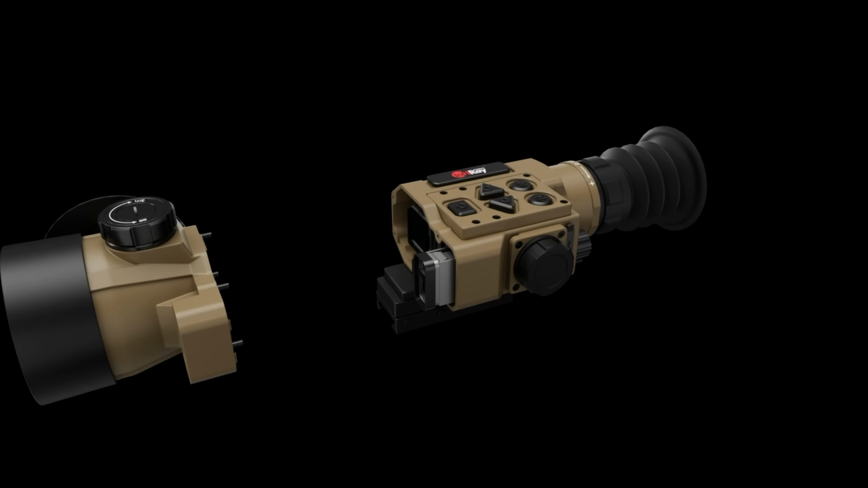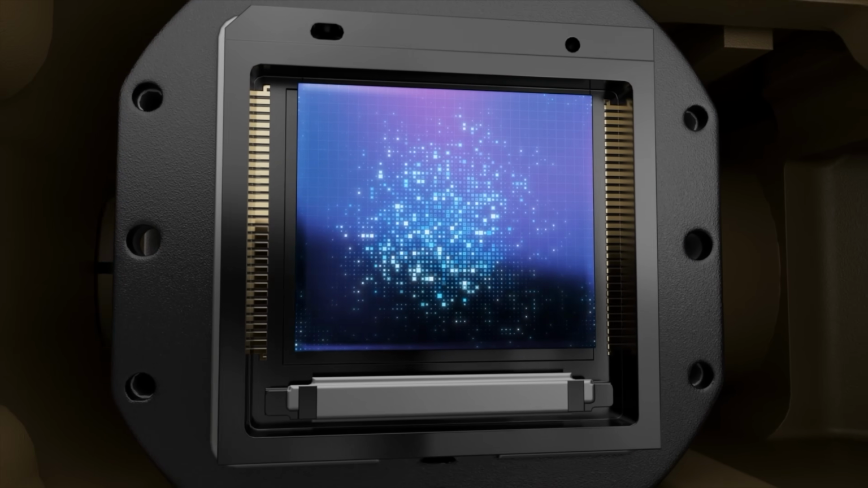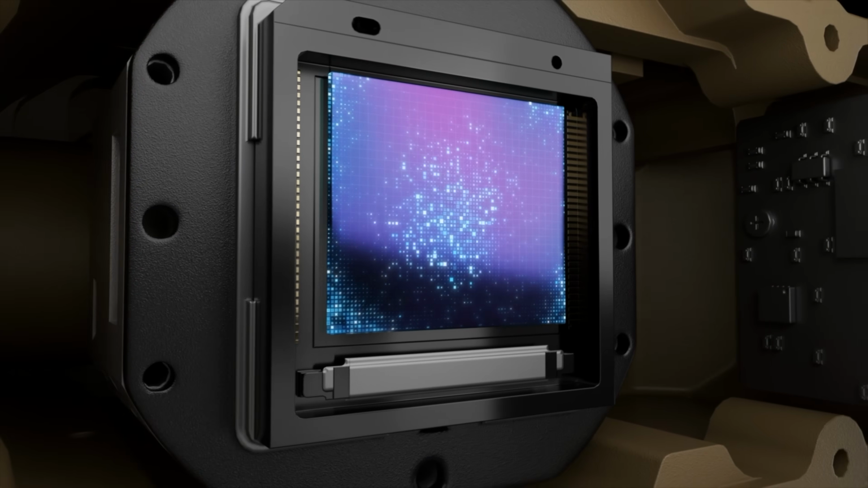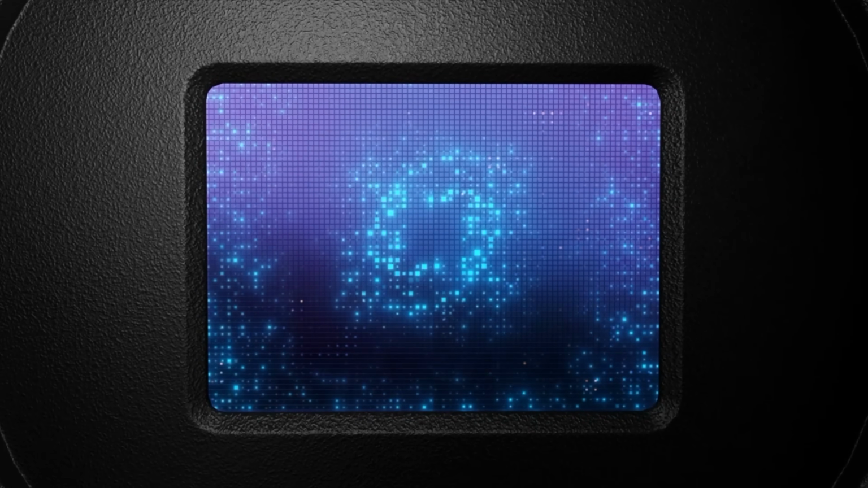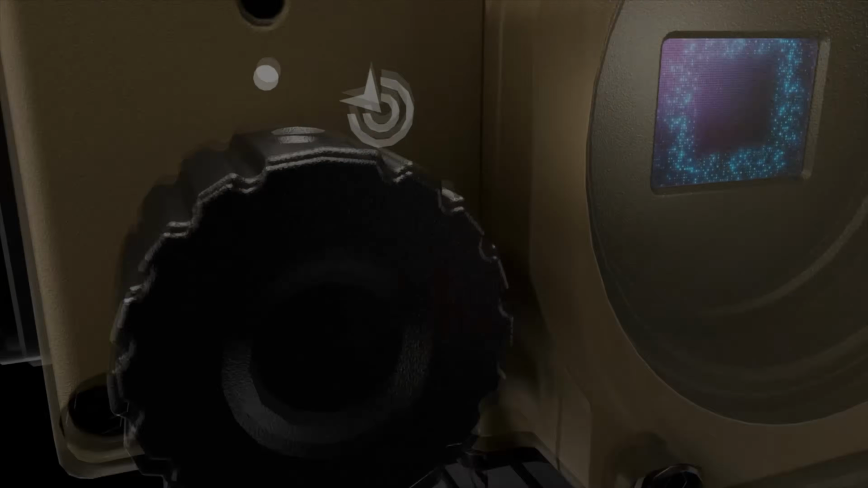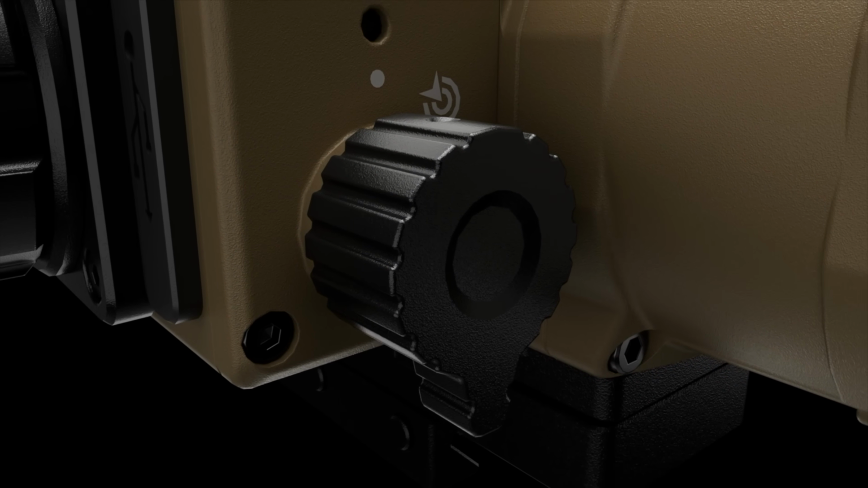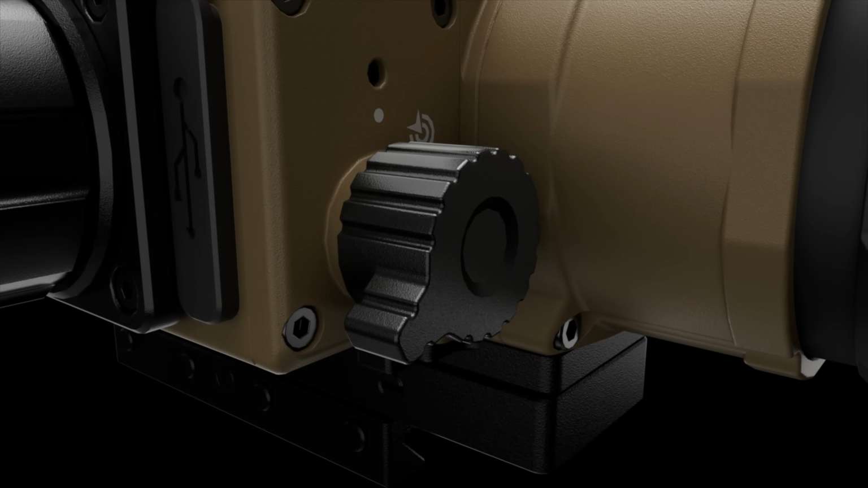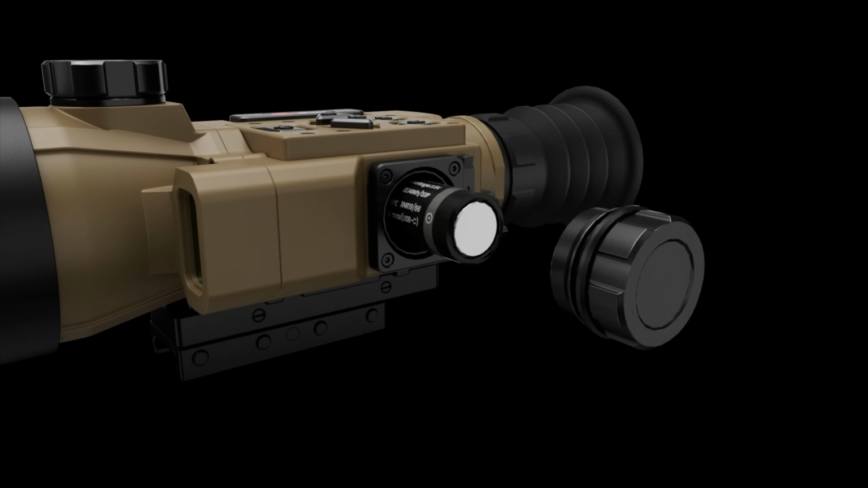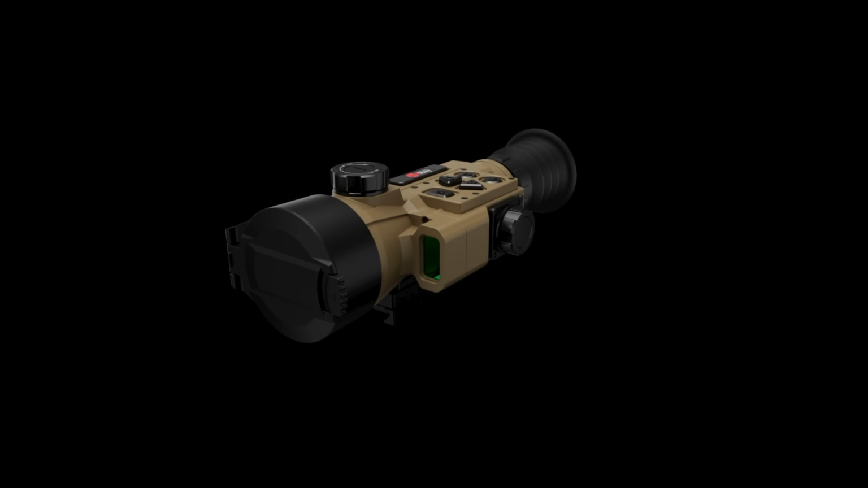Its newly developed 640 resolution sensor is anything but ordinary. That's where the 10 micron comes into play, but again, we'll dive more into that later. As for the 1440 by 1080 resolution AMOLED display, one can only imagine how clear that's going to be. And if you want to run it as a clip-on, you can easily flip a dedicated switch on the fly, even in the dark, without having to navigate any menus. Tell me an actual night hunter didn't come up with that. And as for power, the tried and true regular old 18650. I'd be willing to bet you probably already got a few of those laying around.